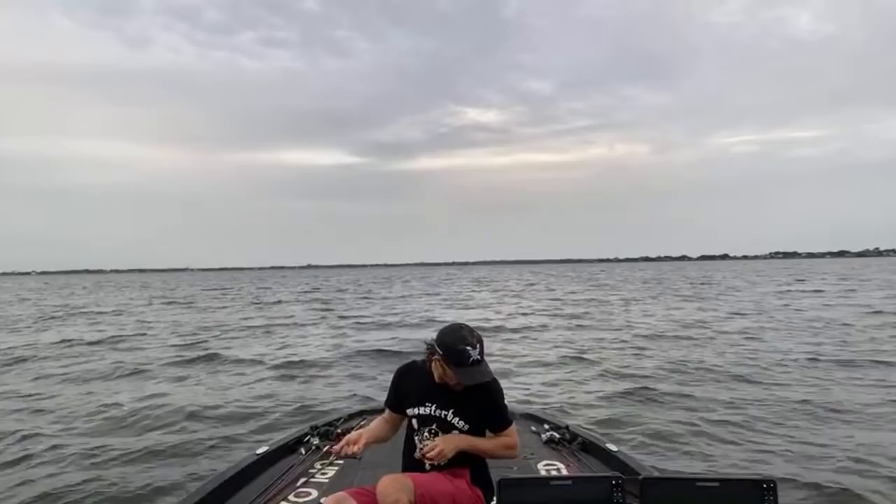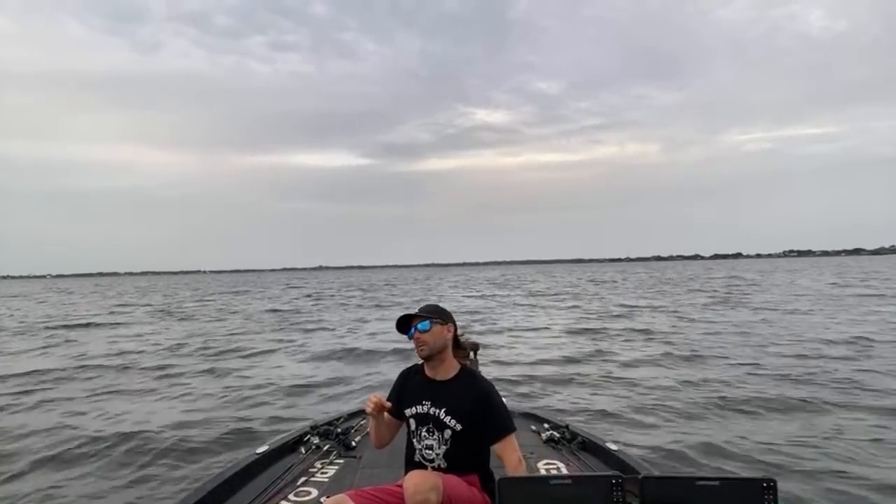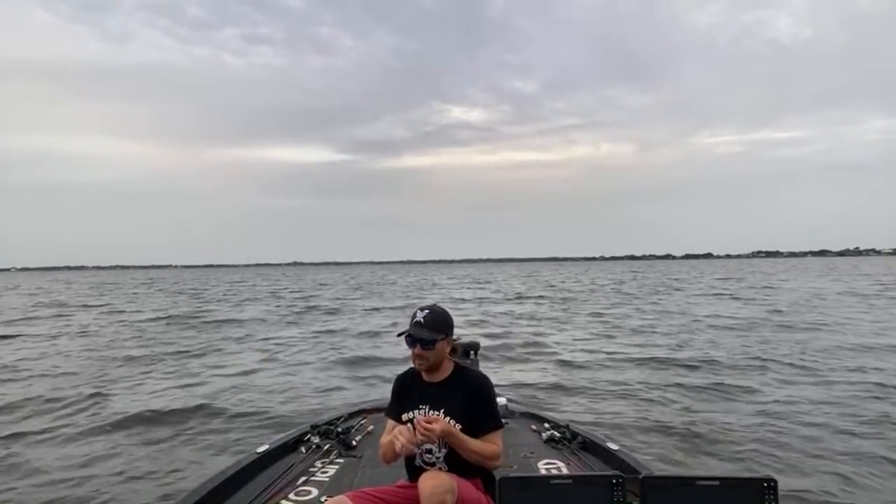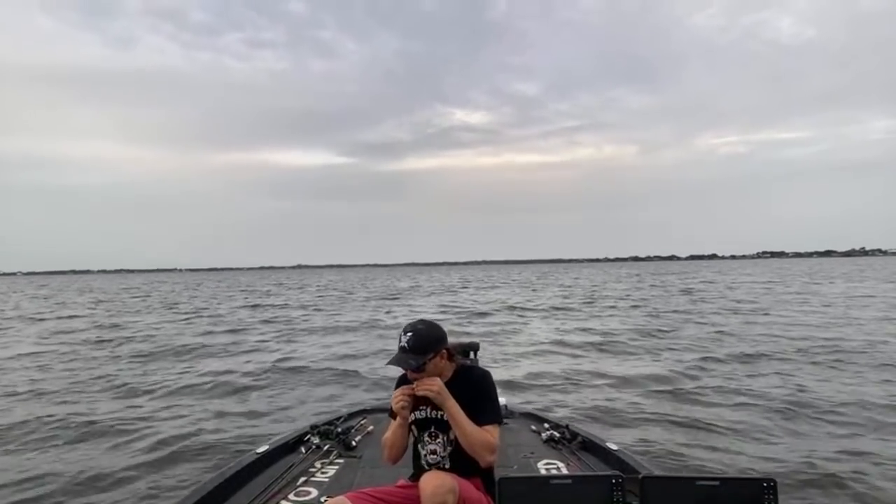I'm gonna try something a little different. I use these West Coast drop shot weights, and one of the reasons is they have that little pinch on them. In this case, there's some hard bottom down there. I don't know if it's little limestone potholes or what.